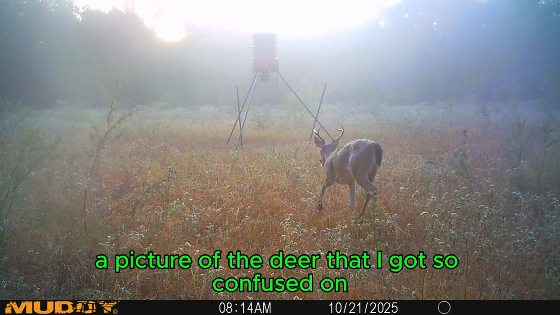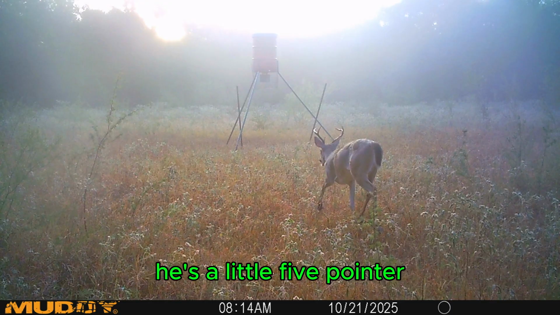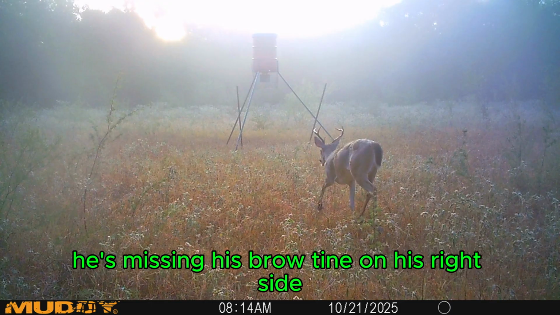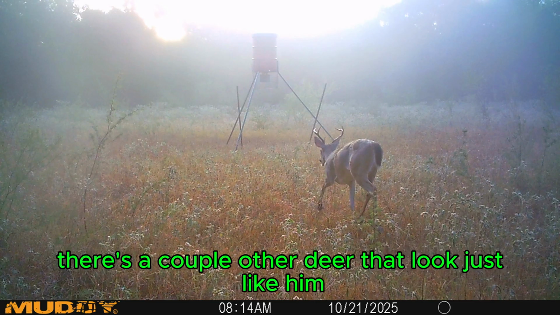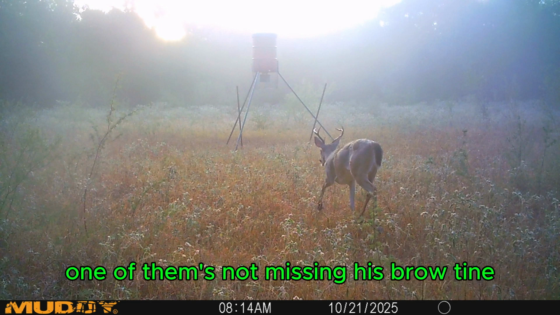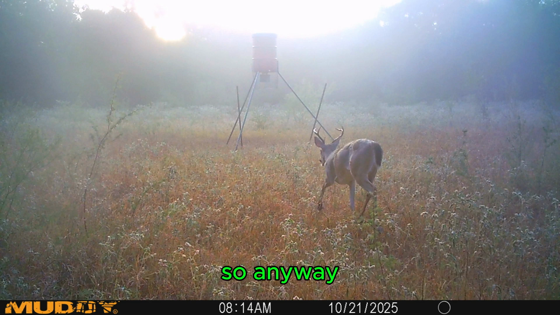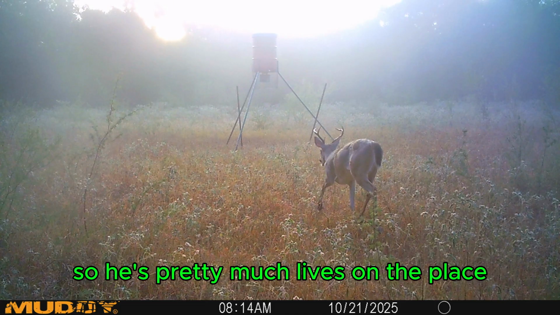Here's a picture of the deer that I got so confused on in the West Feeder pics. He's a little 5-pointer. He's missing his brow tine on his right side. There's a couple of other deer that look just like him, but one of them's not missing his brow tine. So anyway, it's nice to see that he's coming to both feeders. So he pretty much lives on the place.